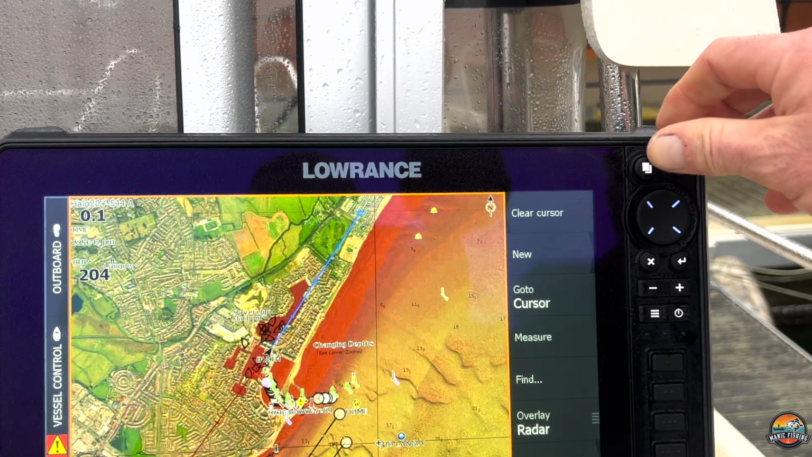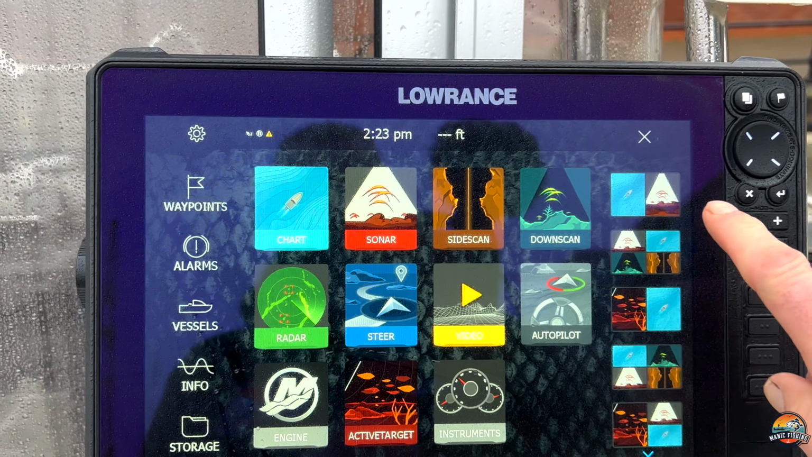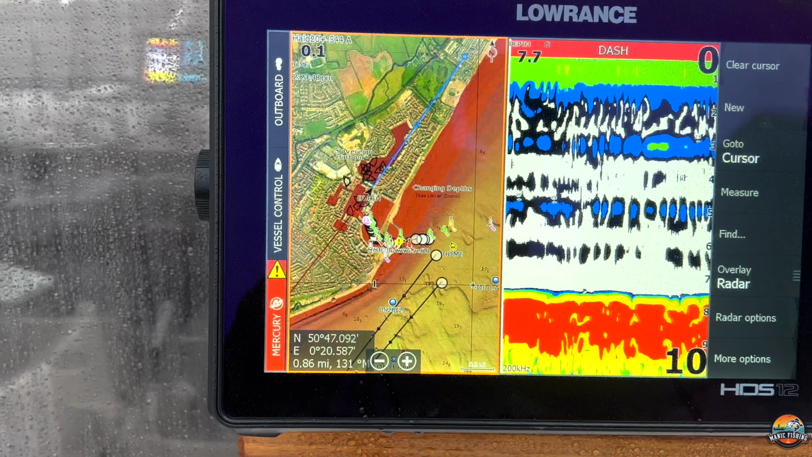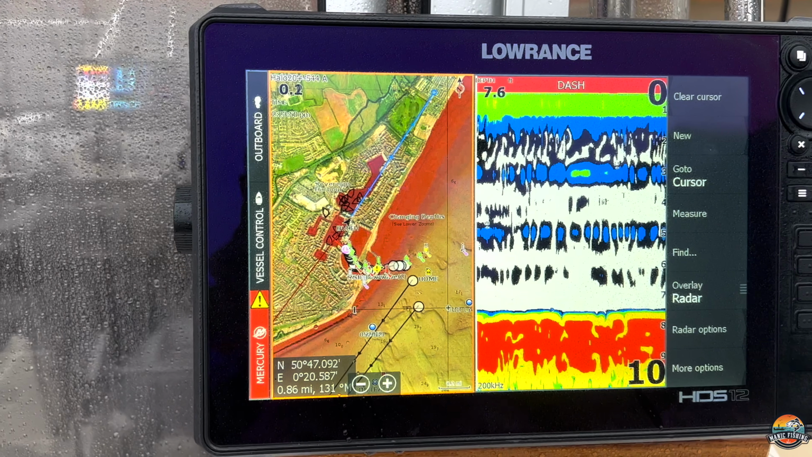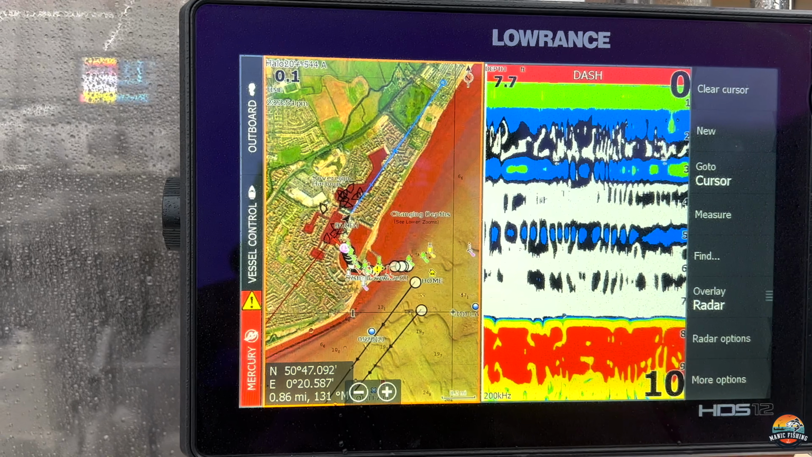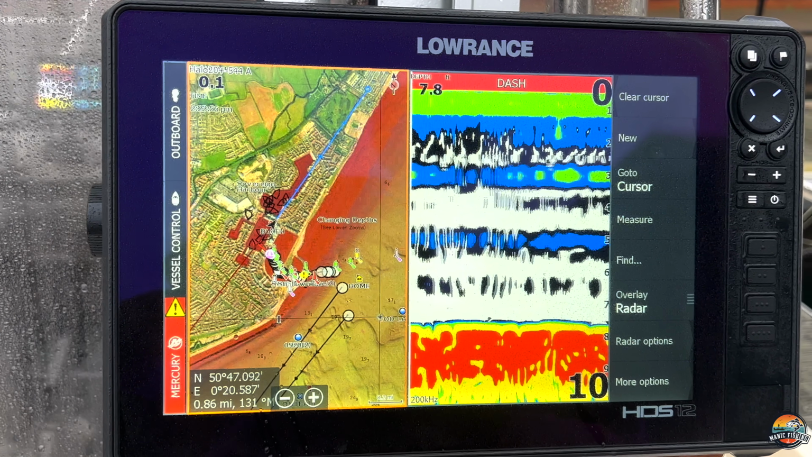Using the unit on the back, when I'm wreck fishing, I'll go onto the sonar and the map, and then I can see where I am on the map, and the sonar will pick up the ground that I'm going over.